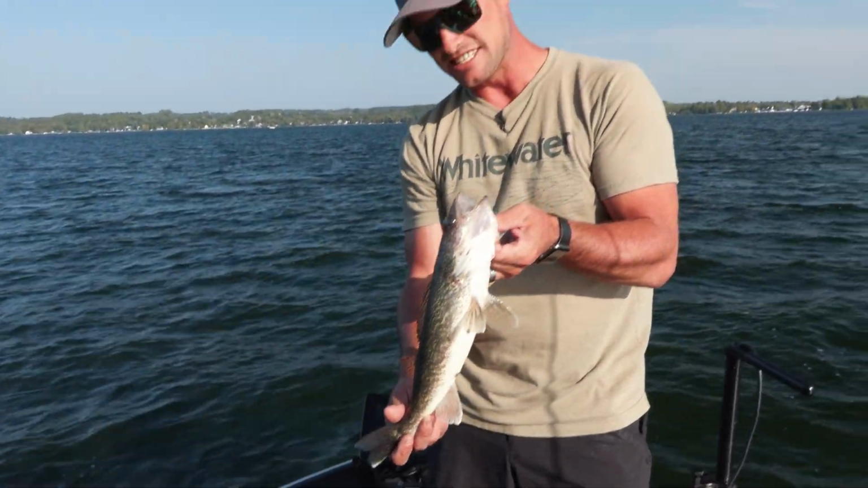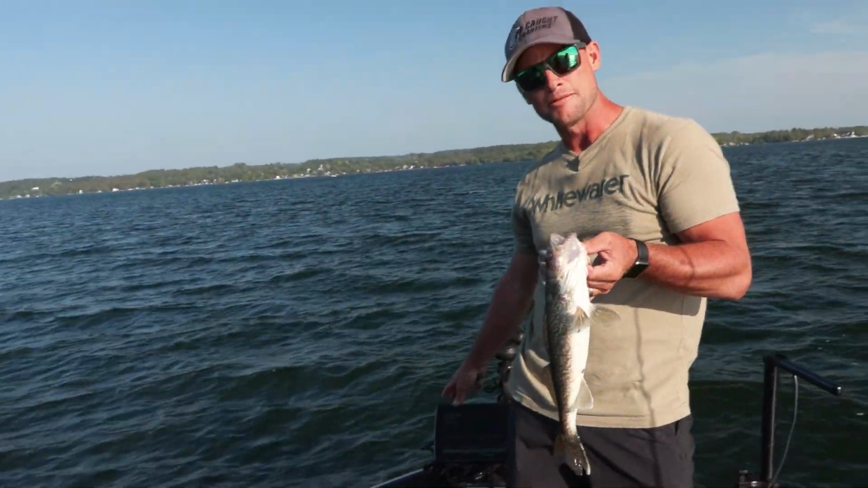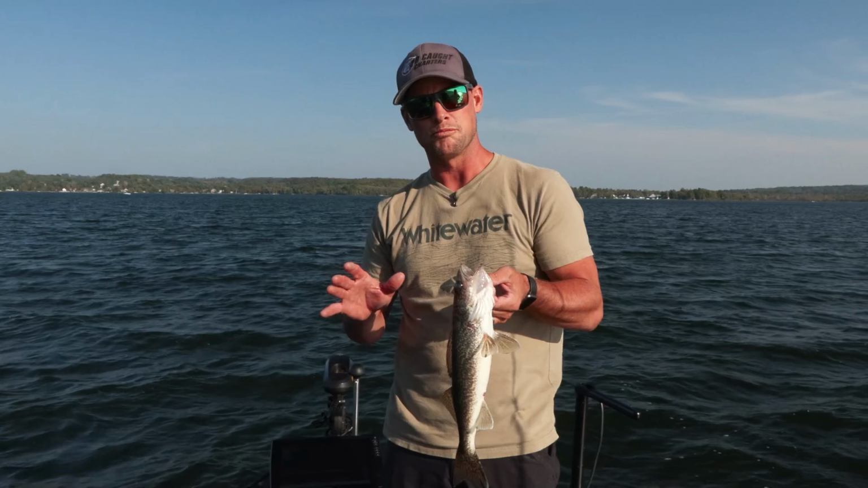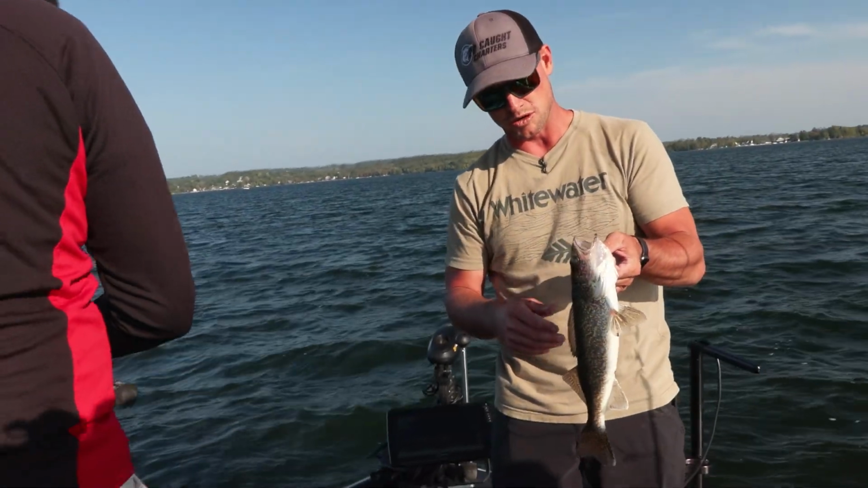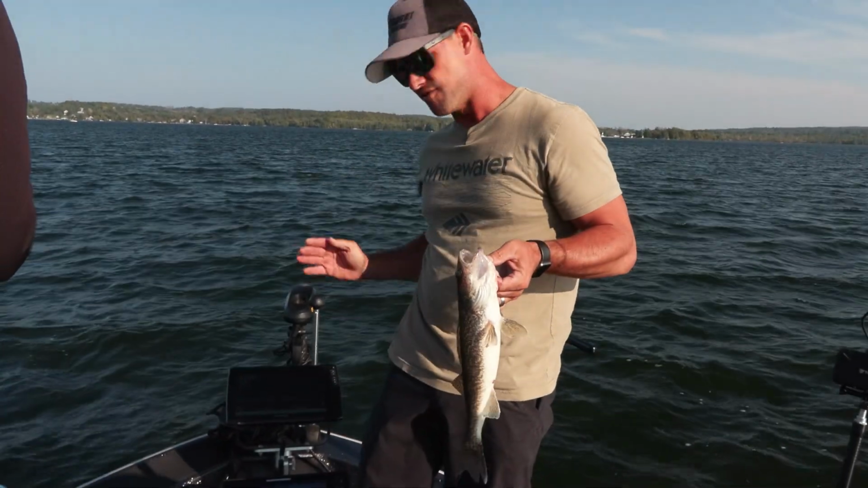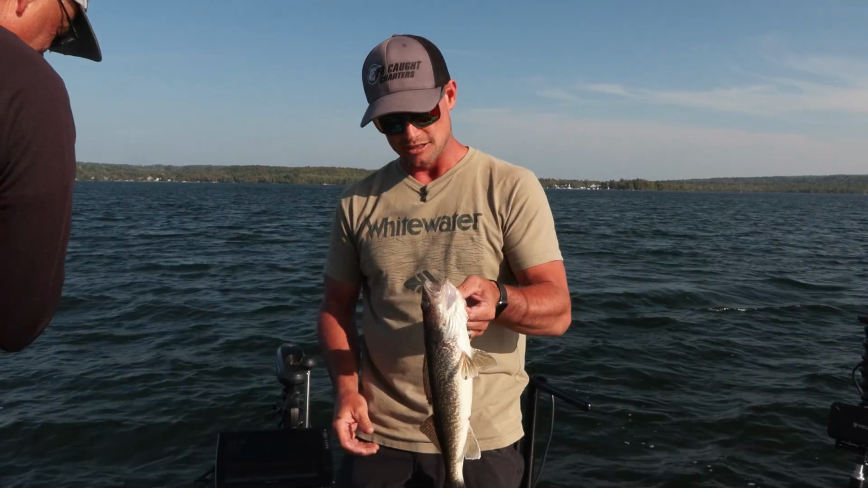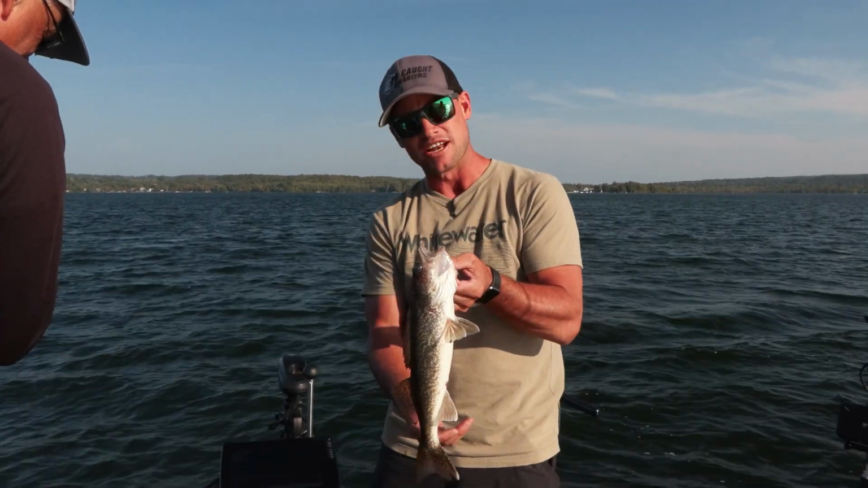Yes, and it's instantaneous. A lot of people mess with the settings on their Garmin, but I was told to put it in auto. That processor is going to work the quickest, and you're going to have real instant information. And that fish, I watched it swim up and just smoked it. So I would definitely recommend leaving that on an auto setting.